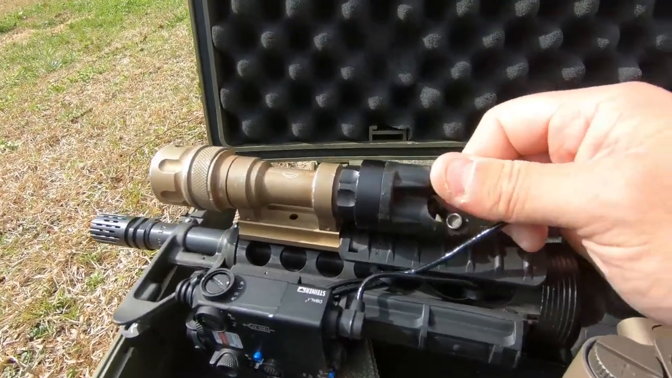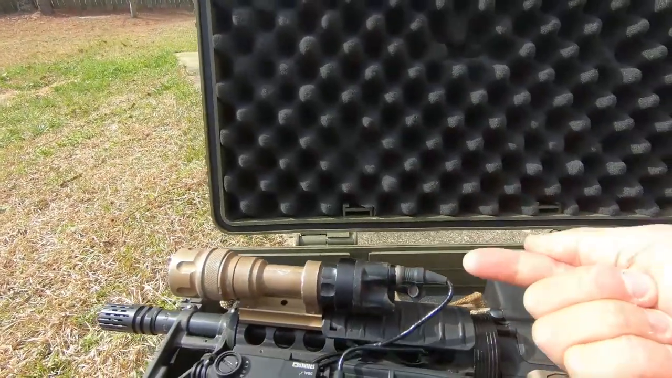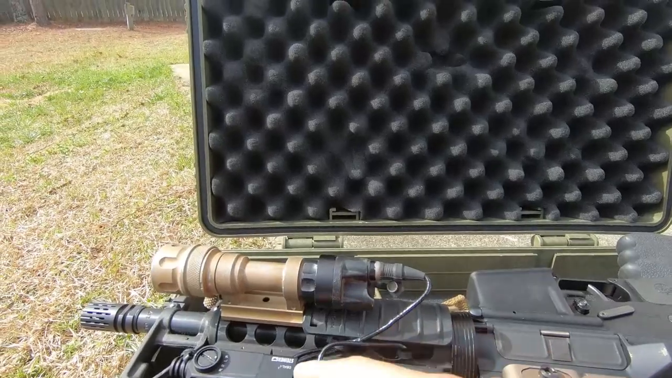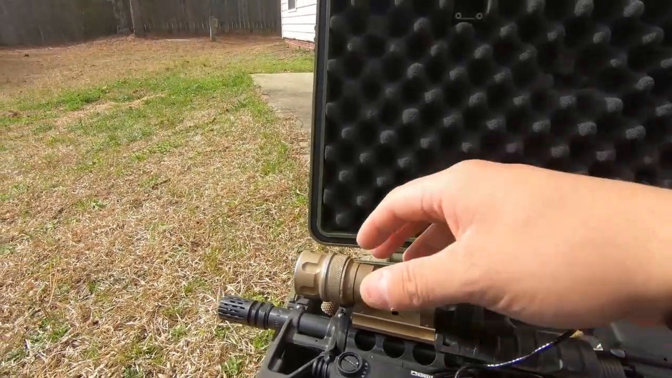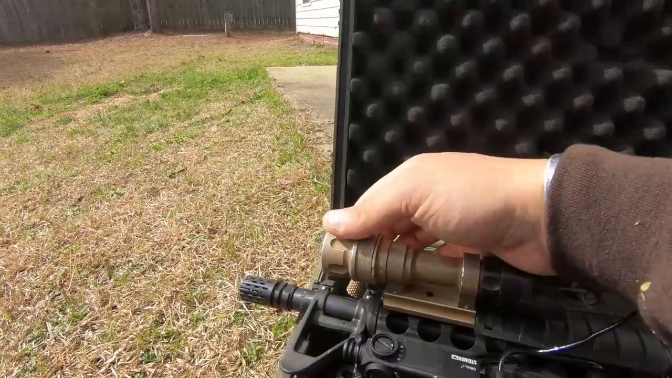This is just as easy as the Steiner D-Ball. Actually, you know what? It's harder because it's in there good. But anyway, you pop that in there. It connects to here, to a pressure pad, and this connects to the pressure pad as well. So you get all this in conjunction with each other working. Now everybody's like, well, how are you going to be able to see and have this work with night vision? Why am I bringing this up?